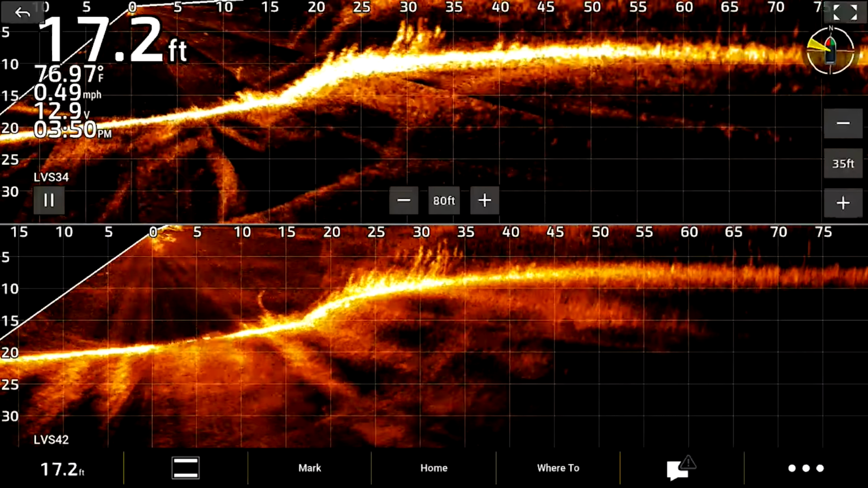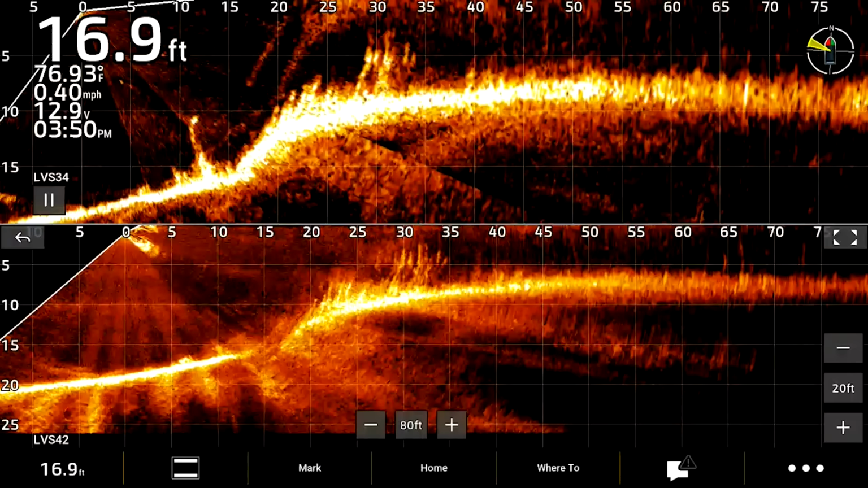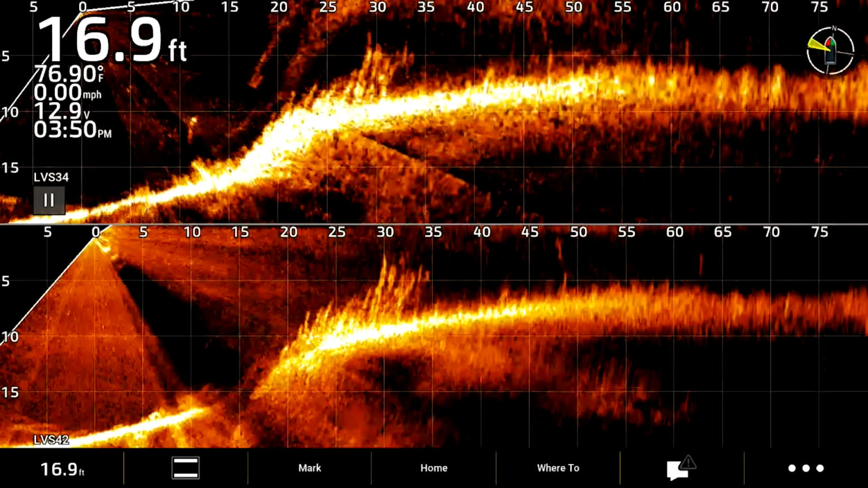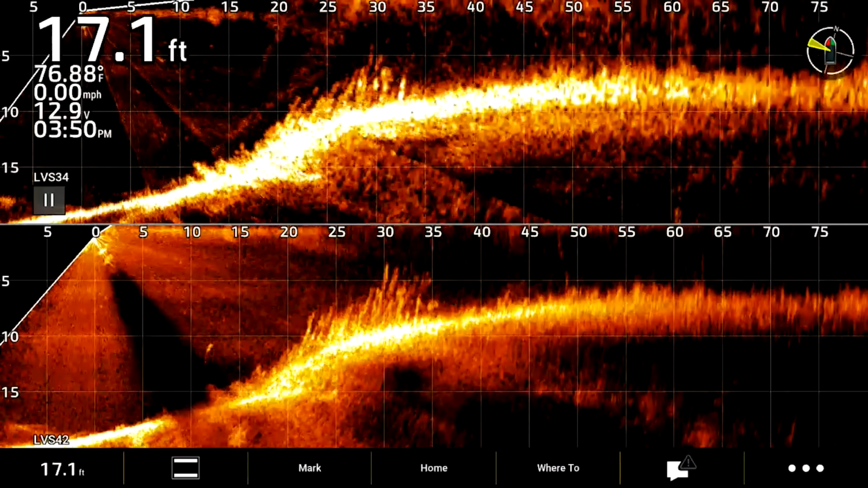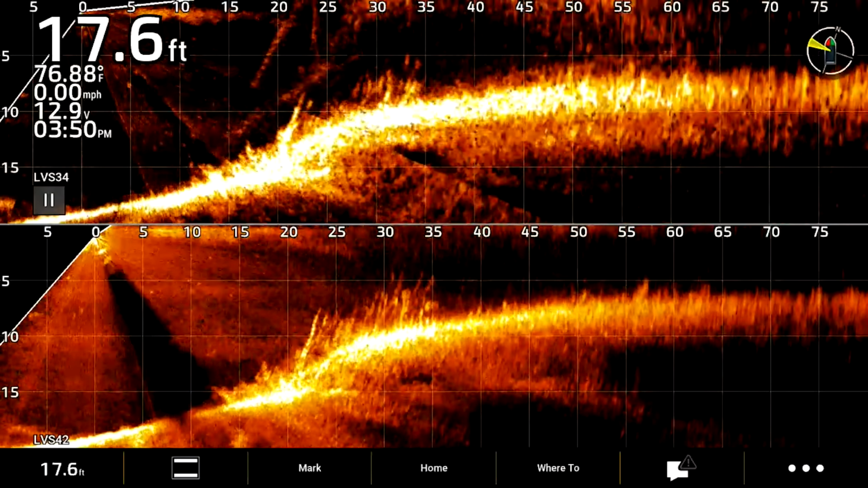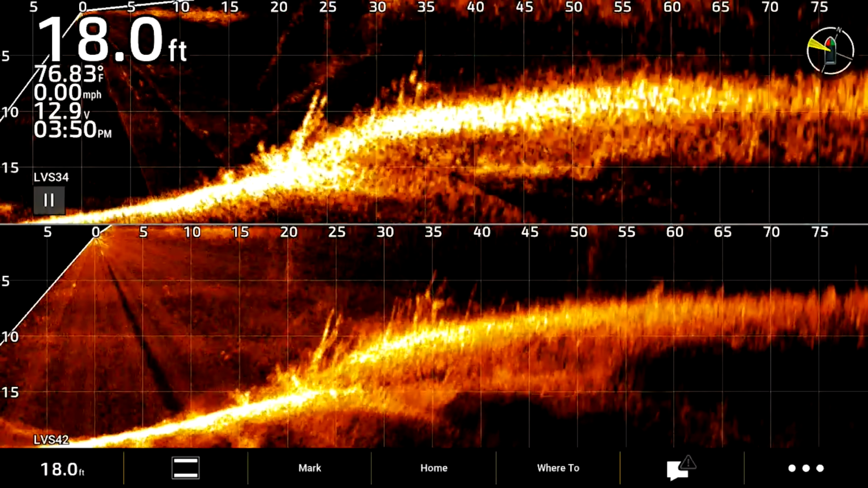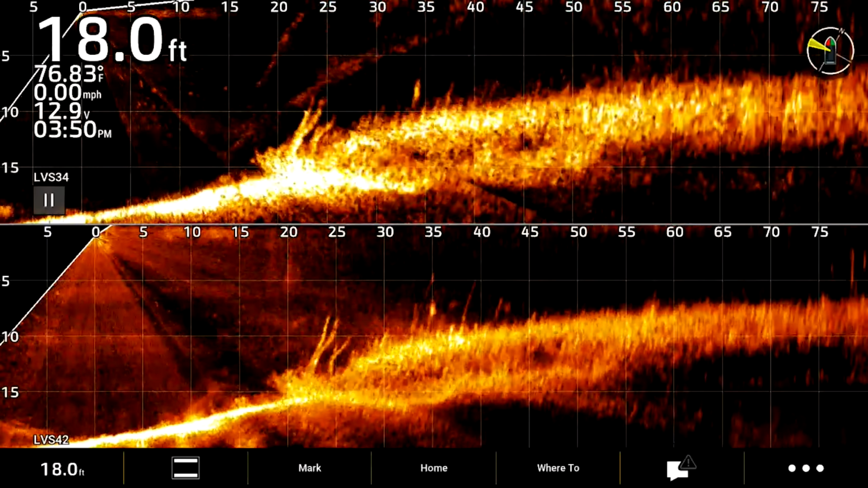I'm gonna spot lock and let the boat turn around, and I'm gonna drop this down to 20, drop this down to 20. Boat's gonna spin, so we'll just let it do its thing, get our bait fixed. Take a moment to appreciate that weed definition. Fish floating around there at 35.